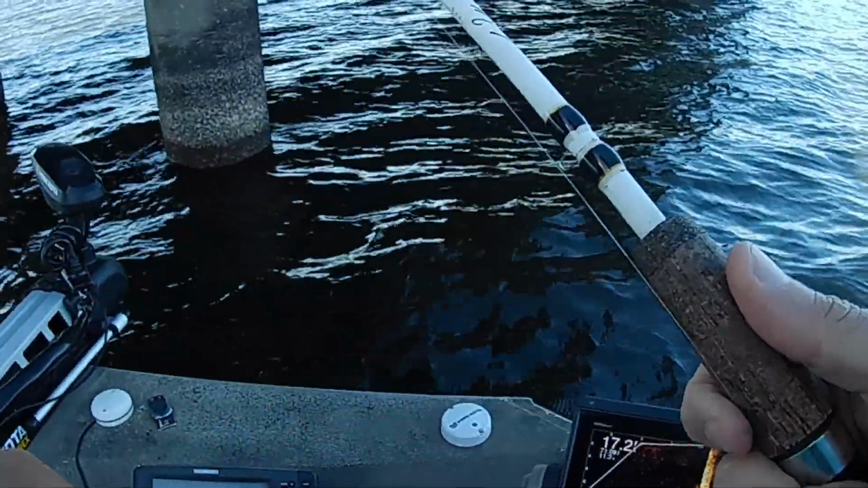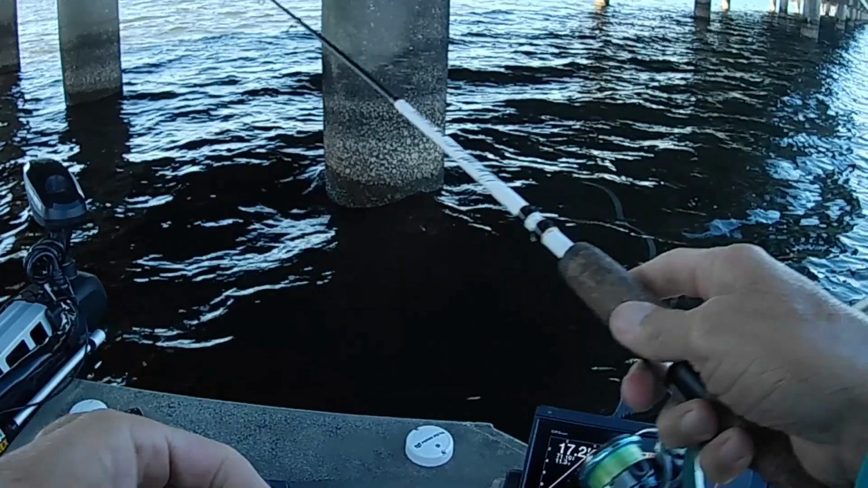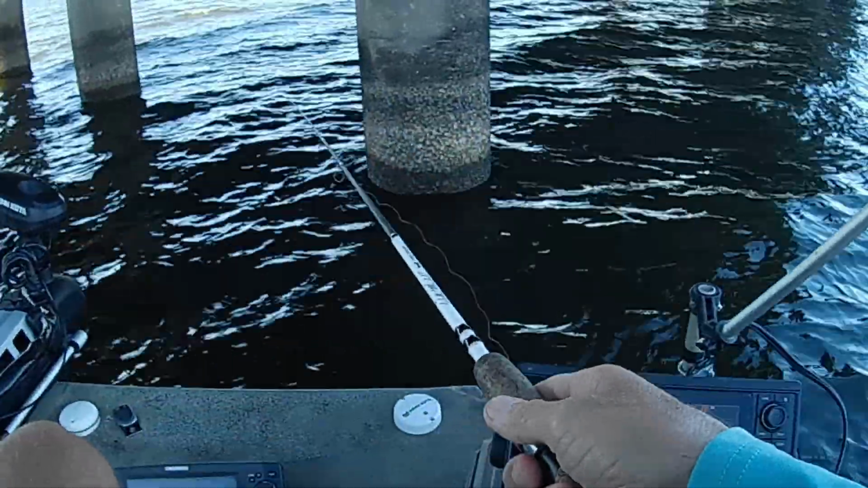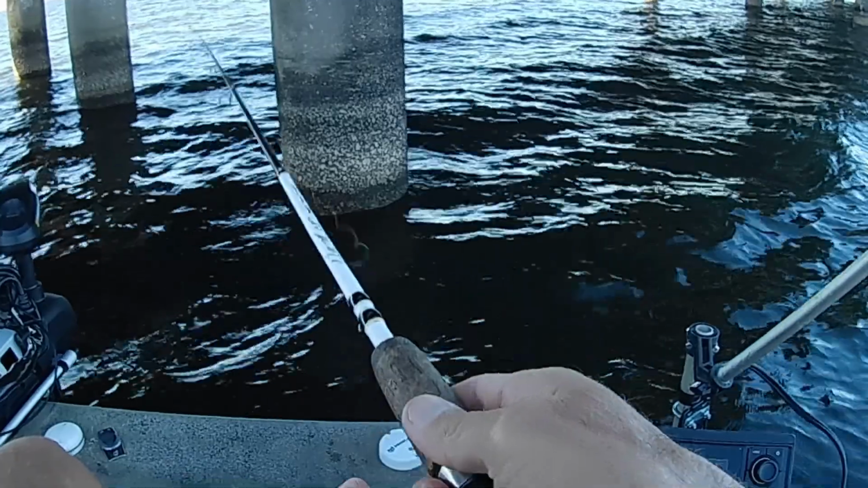Now, I'm not sure why they do it, but for some reason, crappie really get on the bridges in the fall. Look at there, there's a couple good ones right there. See them up high? But what I was saying is they get on bridges in the fall quite a bit.